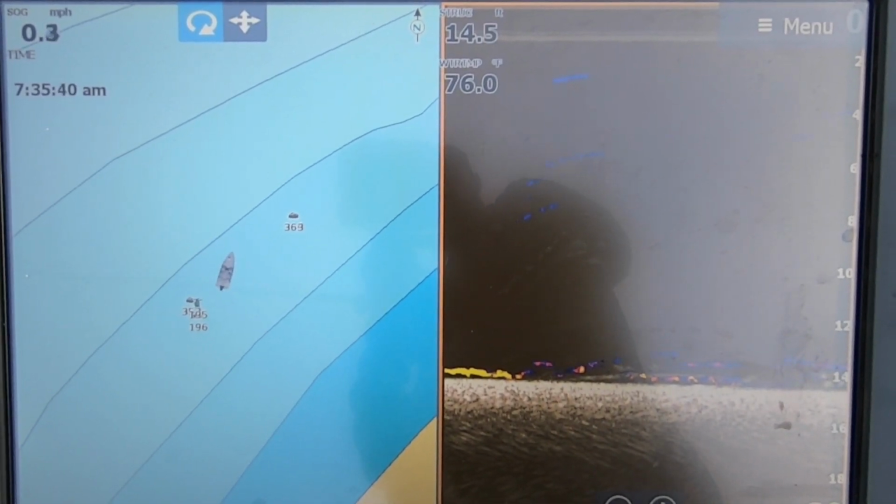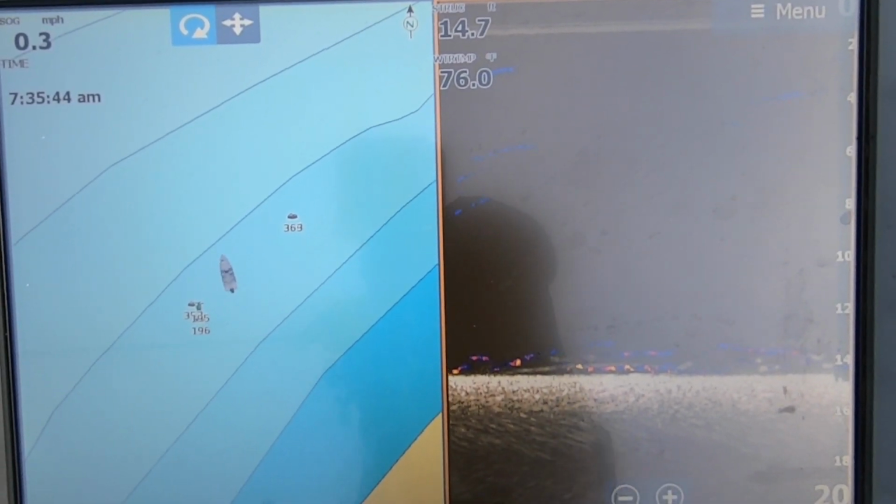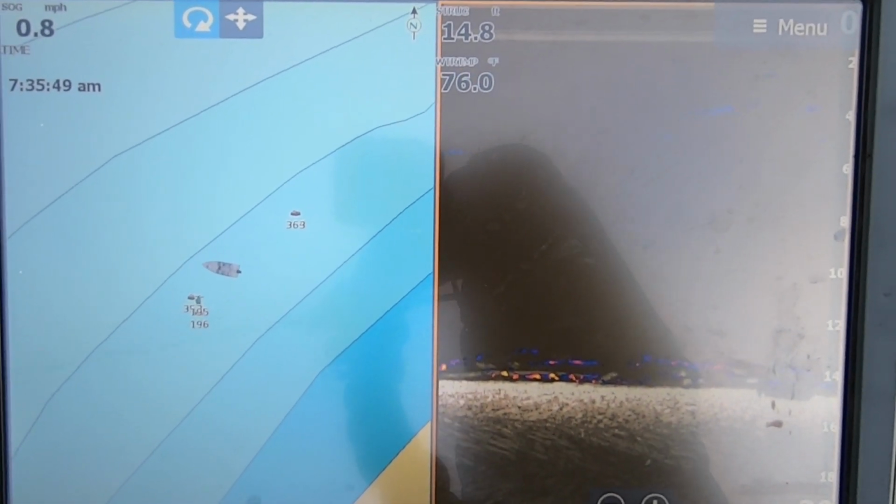And this thing will pick up anything. I mean, I can see my bait clear as day on it. So it's going to pick up every little movement. There's a couple other little bluegill on the bottom. See those 3 dots right next to each other?